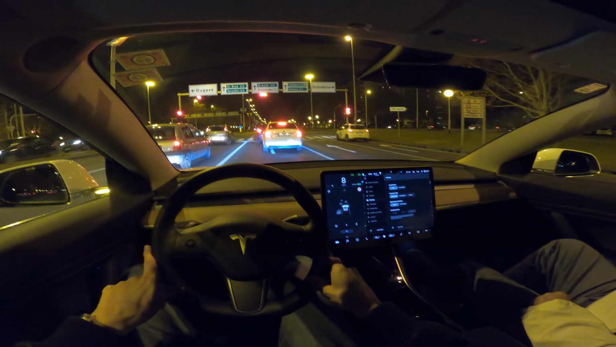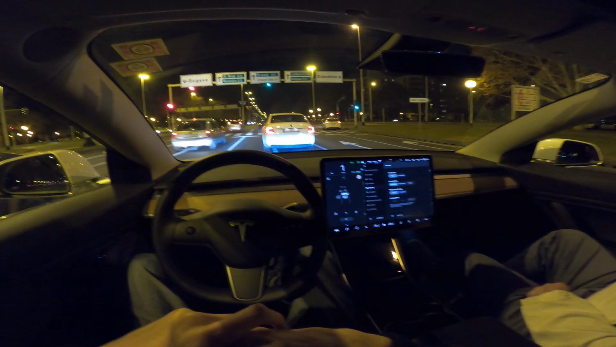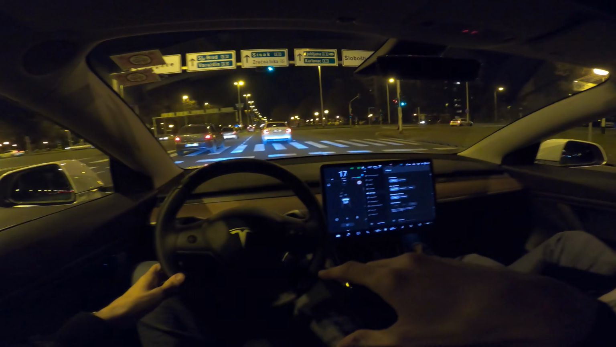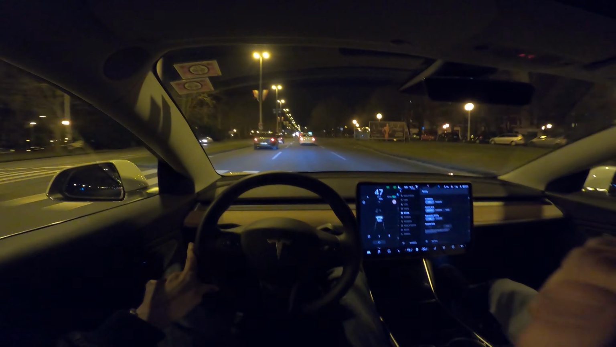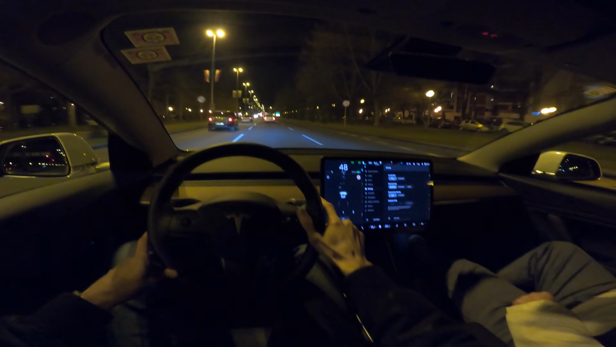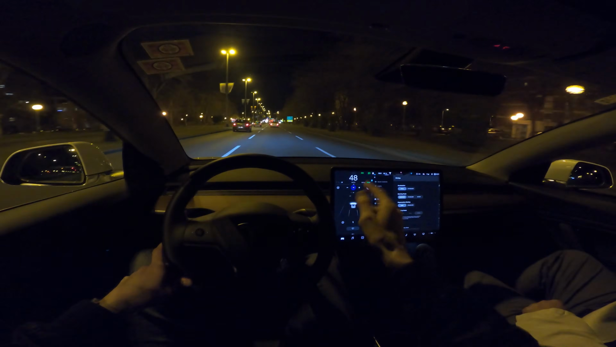There's a performance version that has a little bit lower suspension. This doesn't, although the car, when you sit in it, is sitting a little bit low. It's something I would compare to an Audi A4, maybe a Volkswagen Passat a little bit uplifted, you're not that low in the car. Now also, if I tap once, this is the speed cruise control.